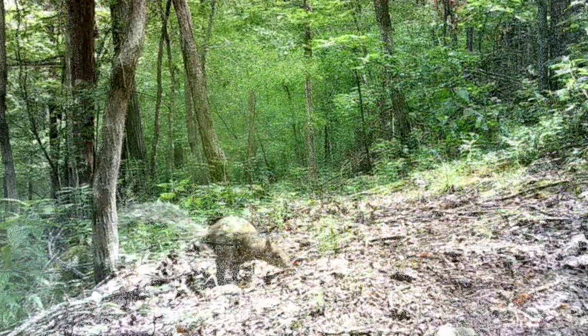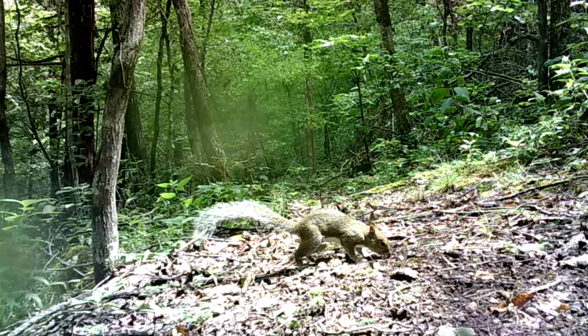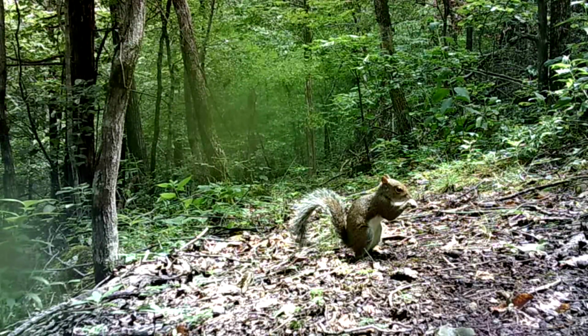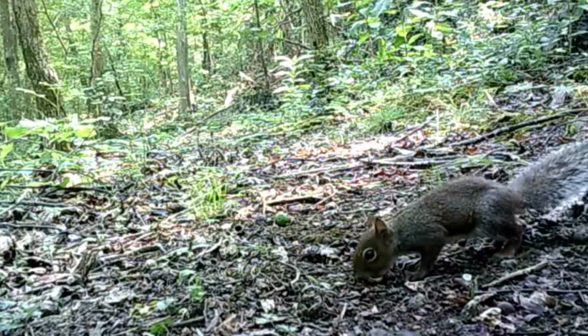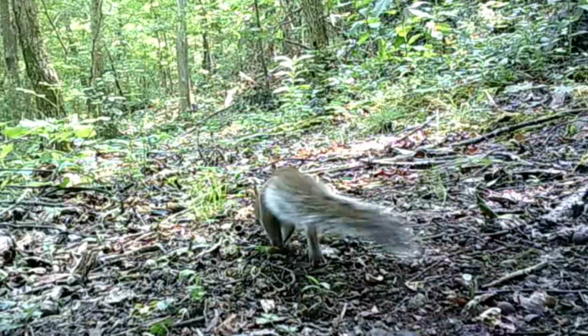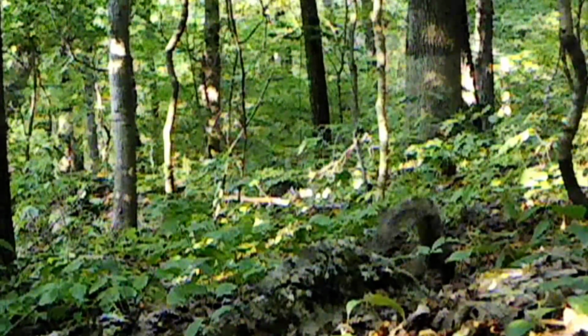So hot. But they find something to forage on. I've noticed they started cutting these hickories in certain places, sampling them anyway. Well, that's just what stepped in front of the cameras last week.